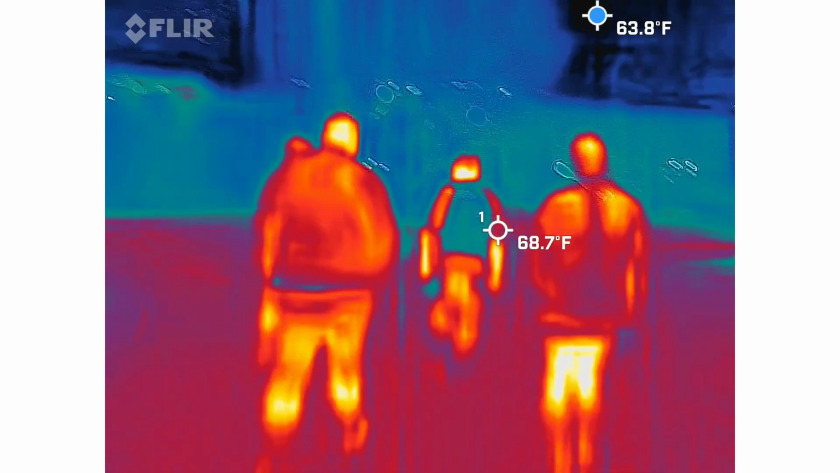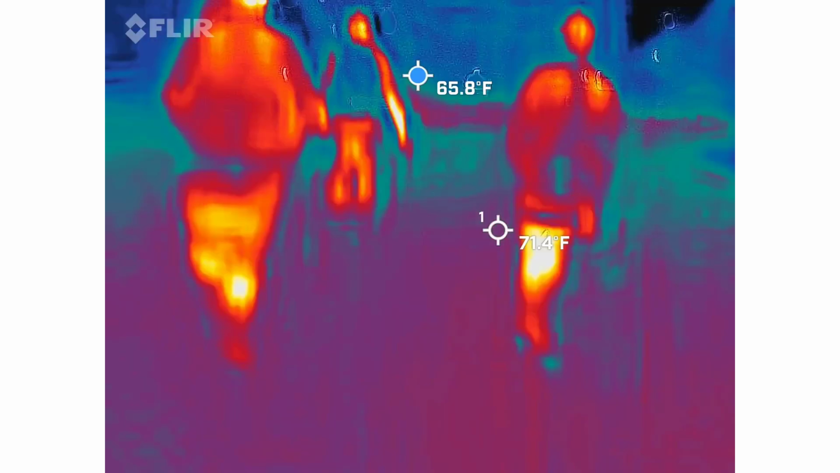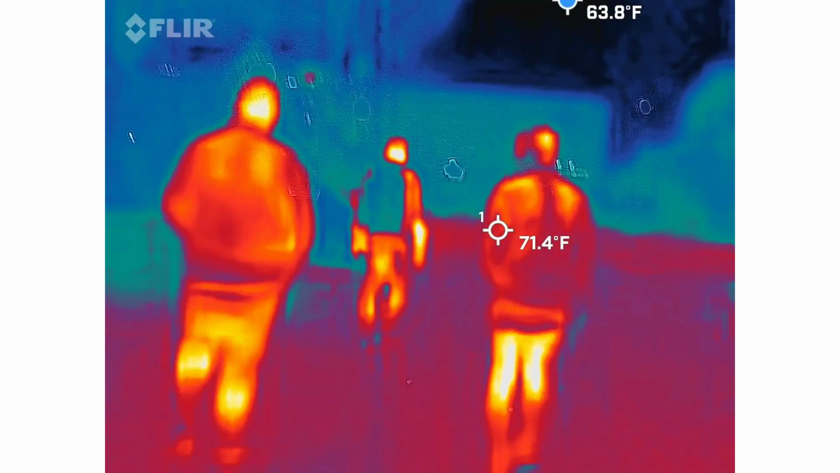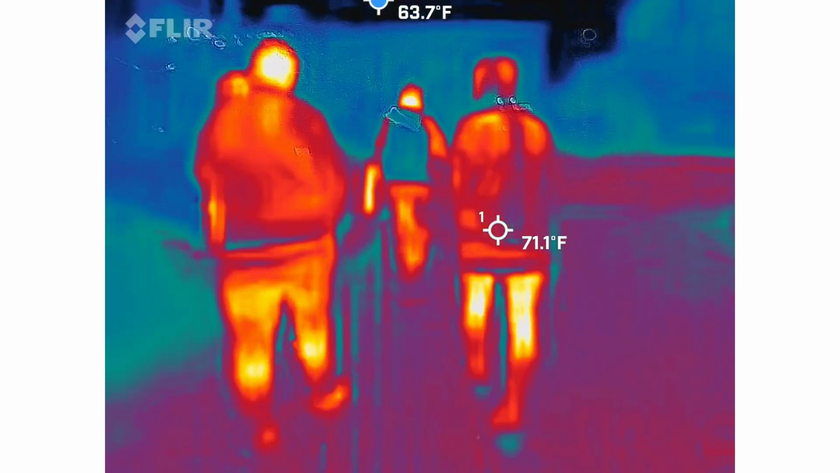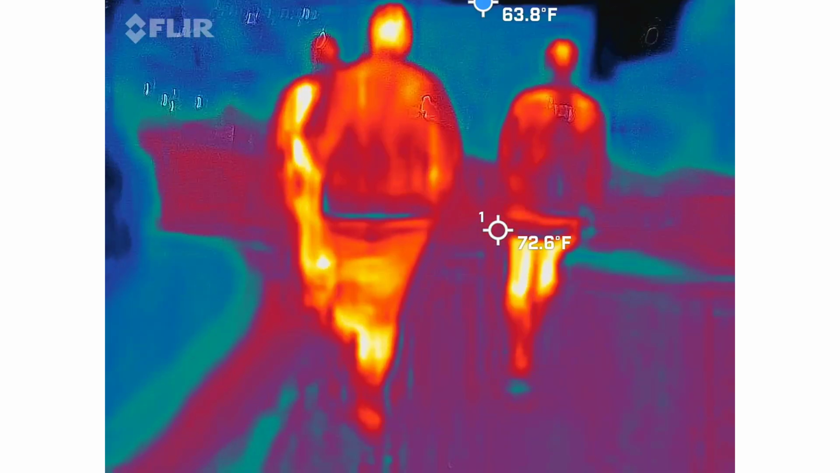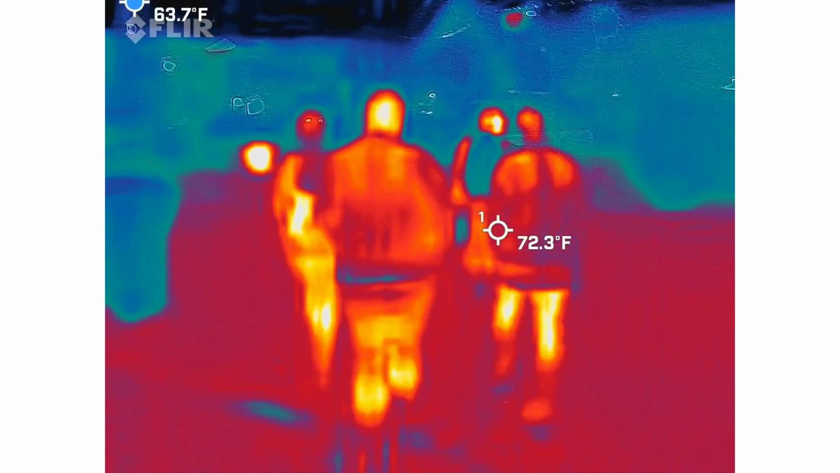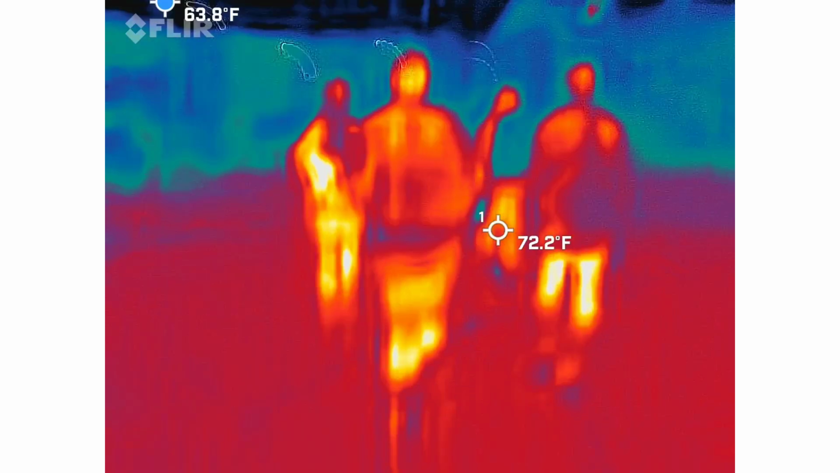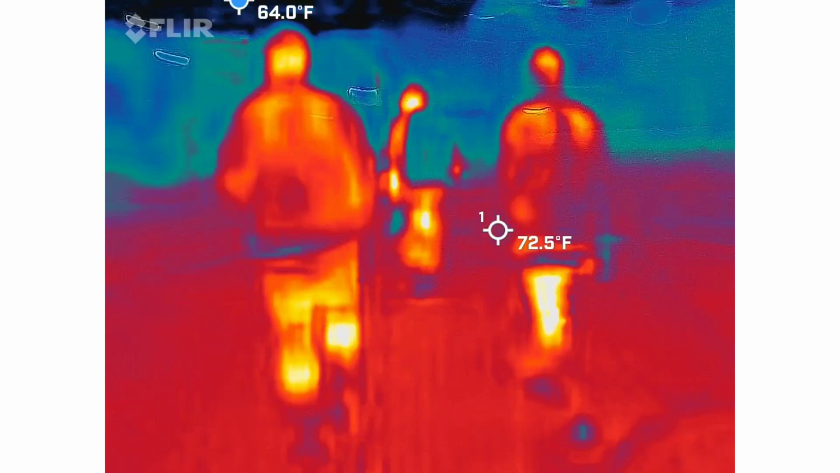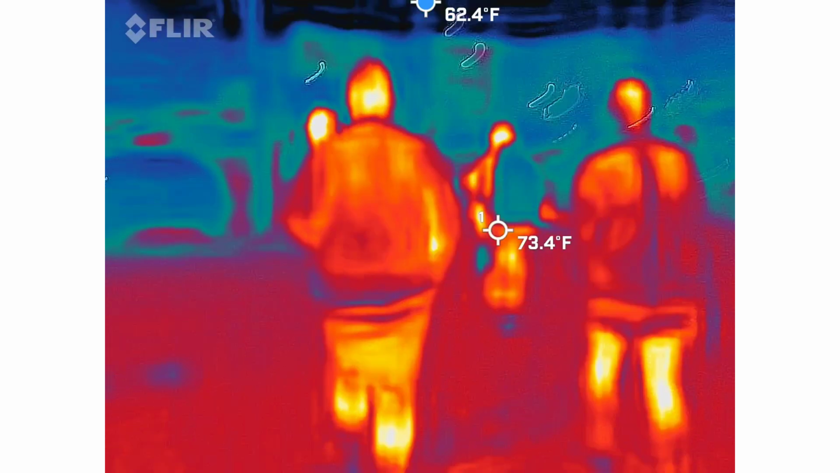Remember not to get this guy. He'll be down. Yeah, this guy. Look for spirits. Ghosts. Taking pictures down?